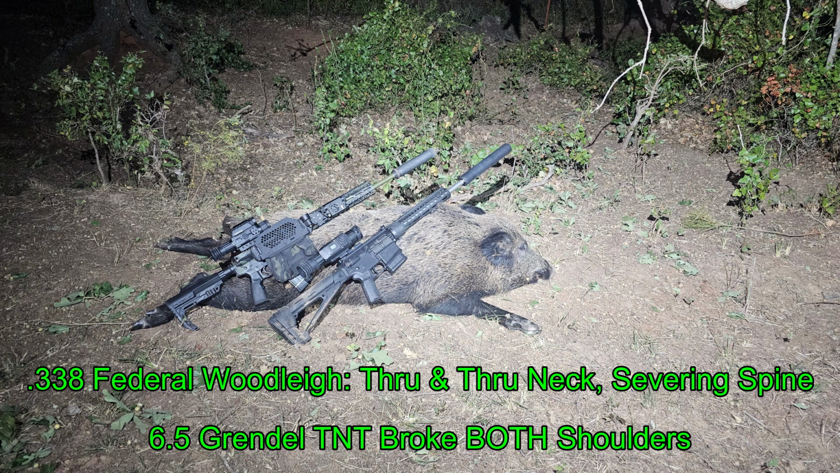While we didn't do any full-blown necropsy work, Ben wanted to try to recover one of his bullets, and his .338 Federal, no surprise, went all the way through the neck, severing the spine. What was a surprise is that the 6.5 Grendel TNT bullet actually broke both of the shoulders. That's pretty impressive for what most folks consider to be just a varmint round.